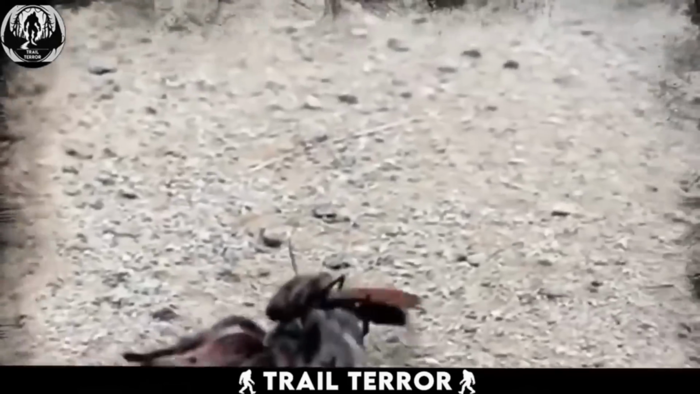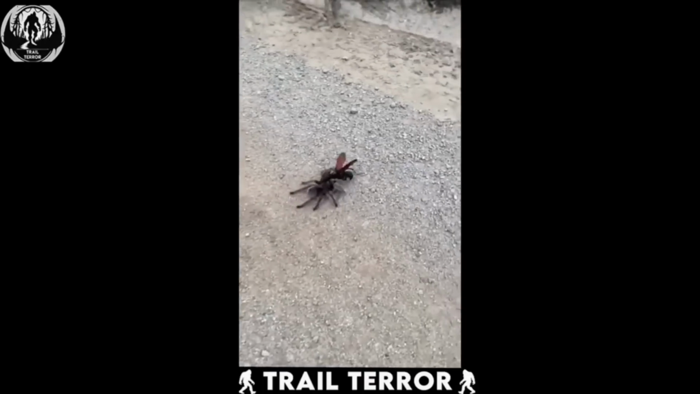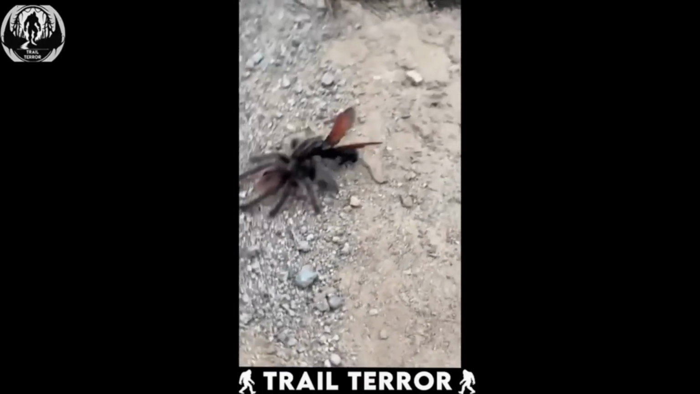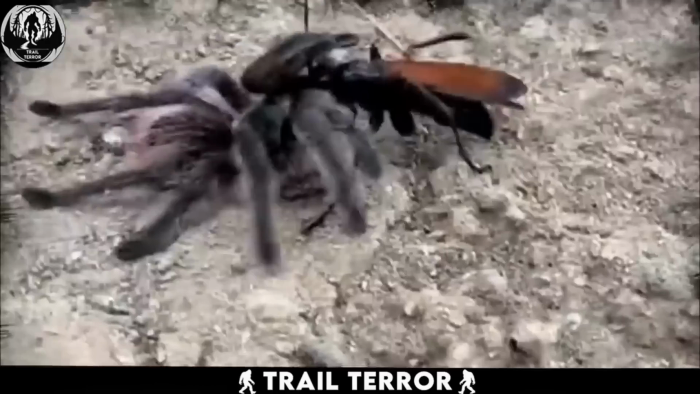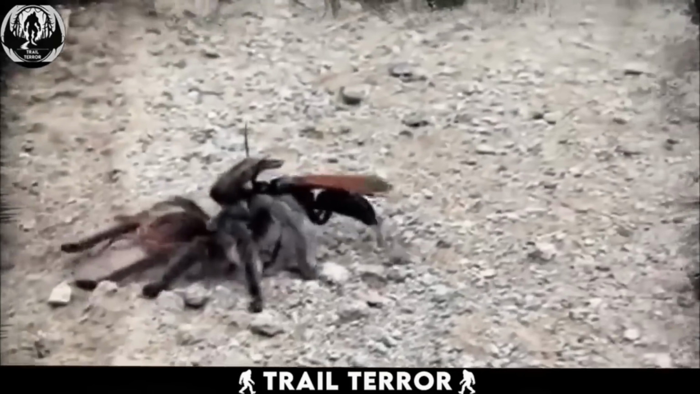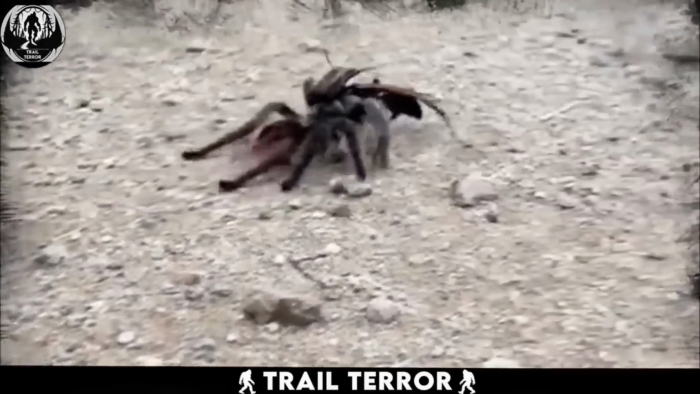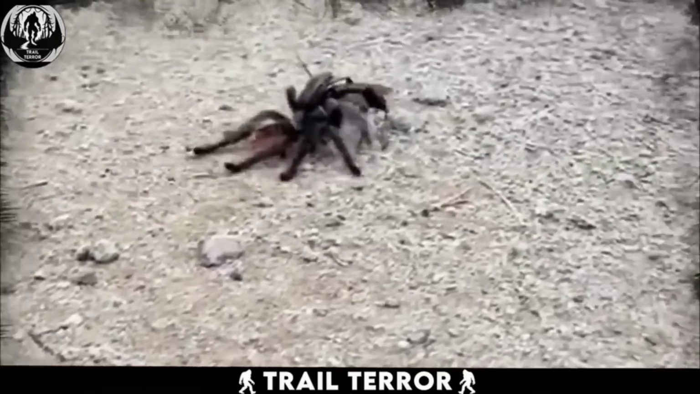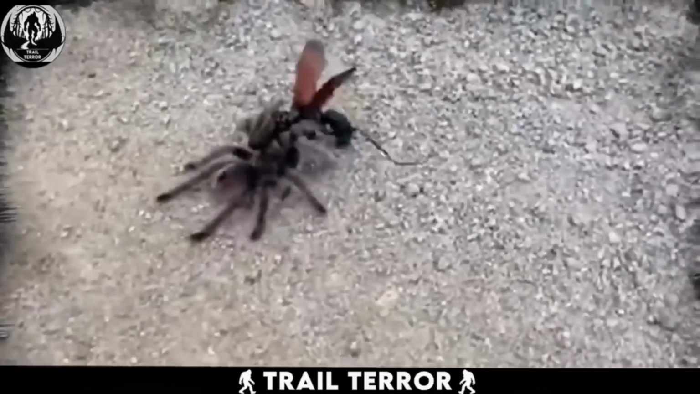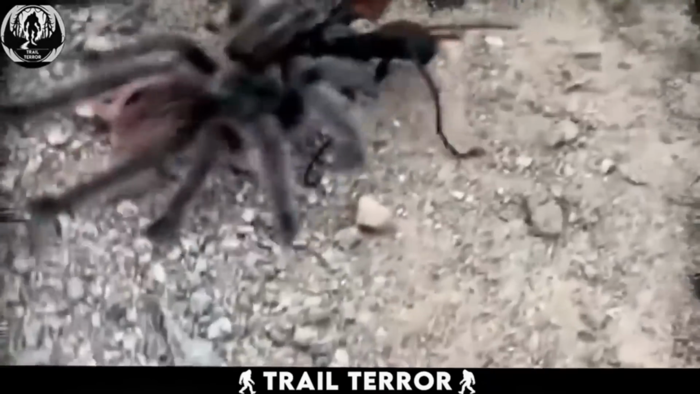But here's where it gets even more intriguing. The hiker explains that the large insect dragging the tarantula is actually a species known as a tarantula hawk. These creatures have the ability to paralyze their prey and then transport them to their nests to lay eggs in their bodies. It's a bit unsettling to think about, but that's nature for you. While it's undeniably fascinating, I have to admit the thought of these tarantula hawks out there gives me the shivers.